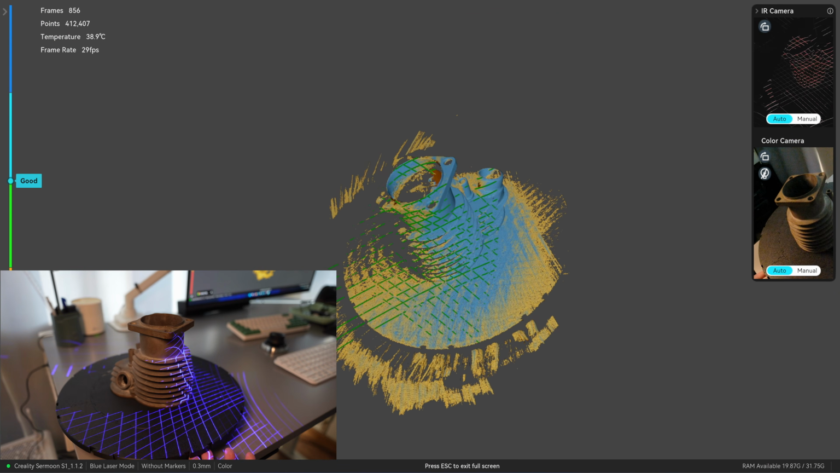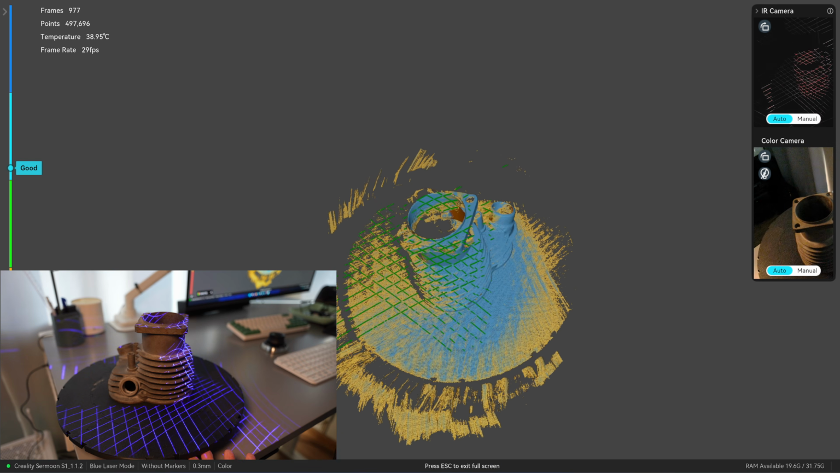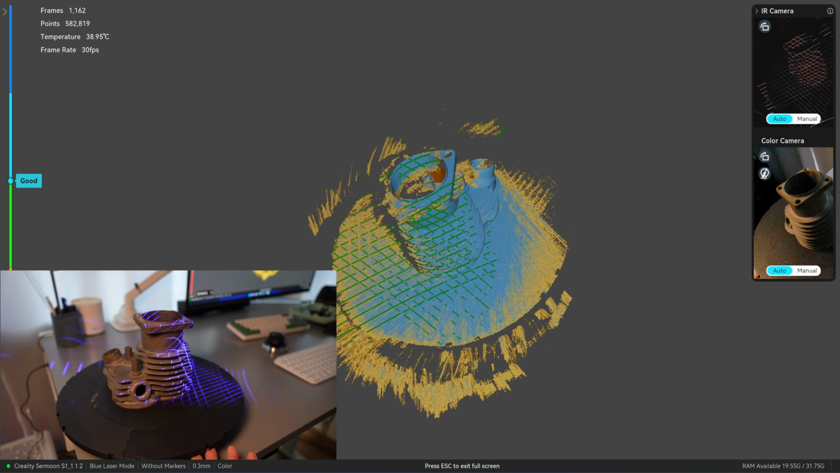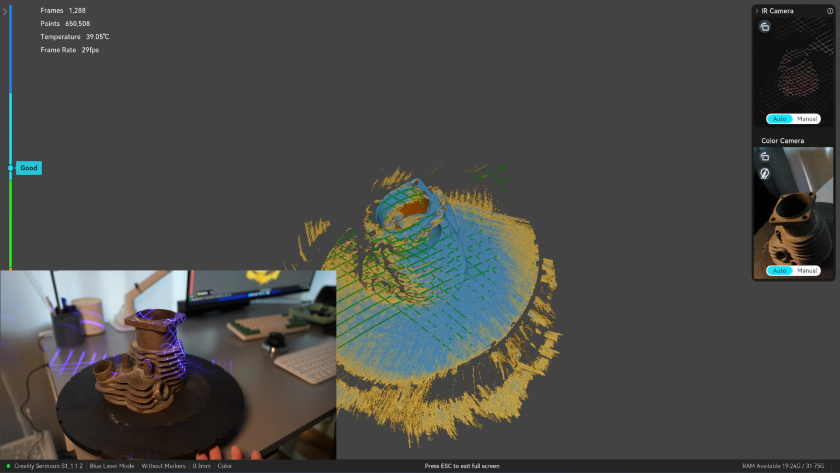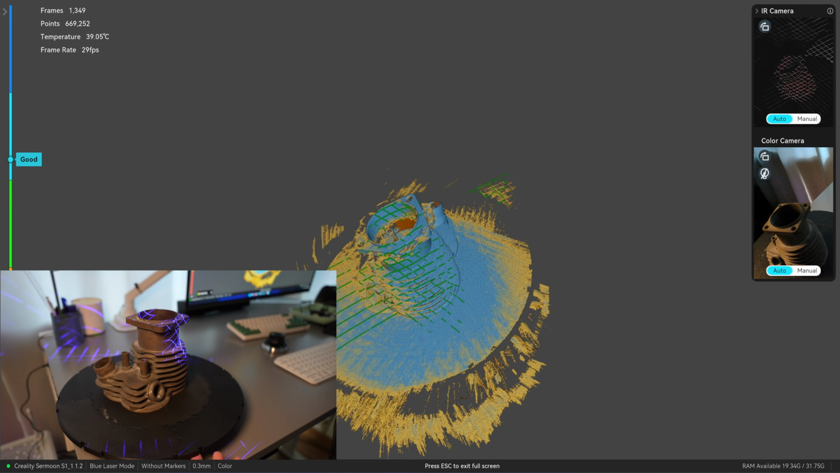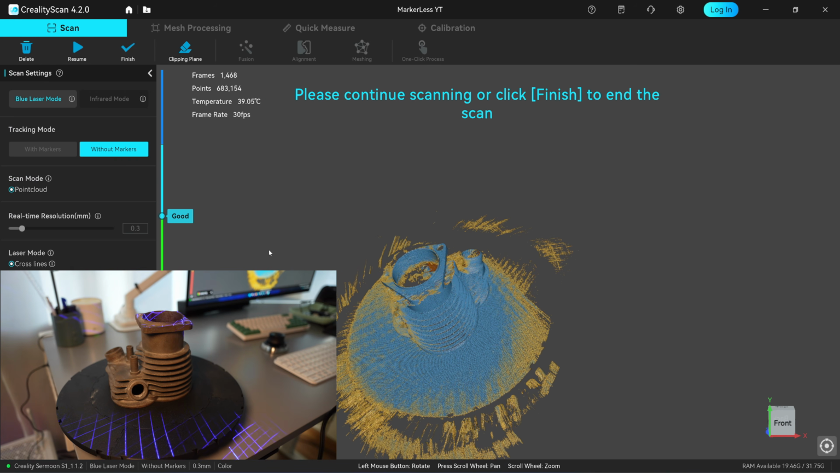Right at the spot where the features disappear, the scan begins to wiggle a lot. And finally, it produces ghosting on the mounting flange. So this type of symmetrical cylindrical shape can't be scanned reliably in the markerless mode.